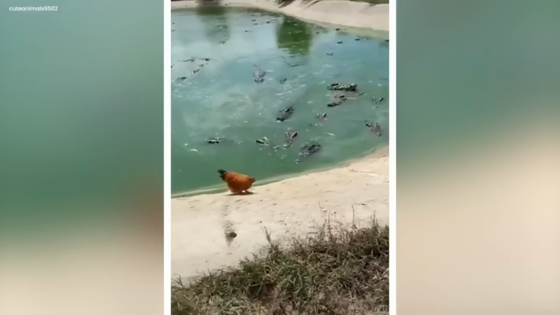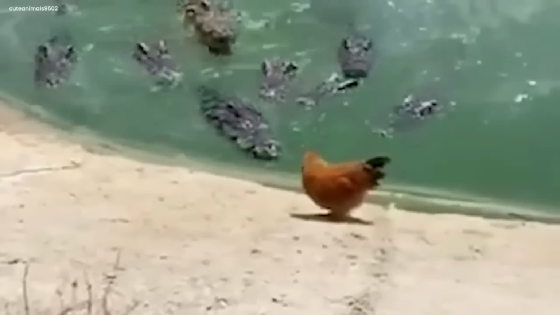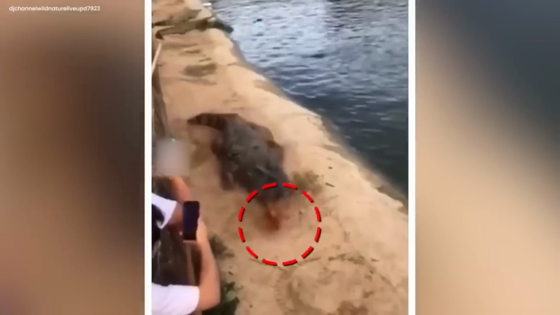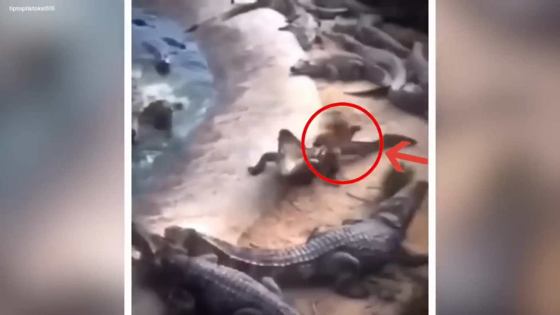Once on a sunny day, a brave chicken got mixed up and ended up in a place where unfriendly crocodiles lived. When the crocs saw the unexpected feathery visitor, they got really excited and started chasing the poor chicken. Hungry for a snack, feathers were everywhere as the chicken, realizing it was in big trouble, flapped its wings really hard.